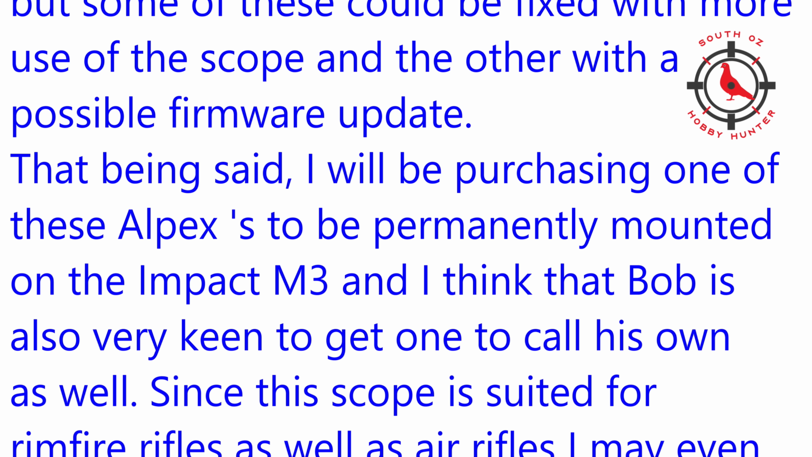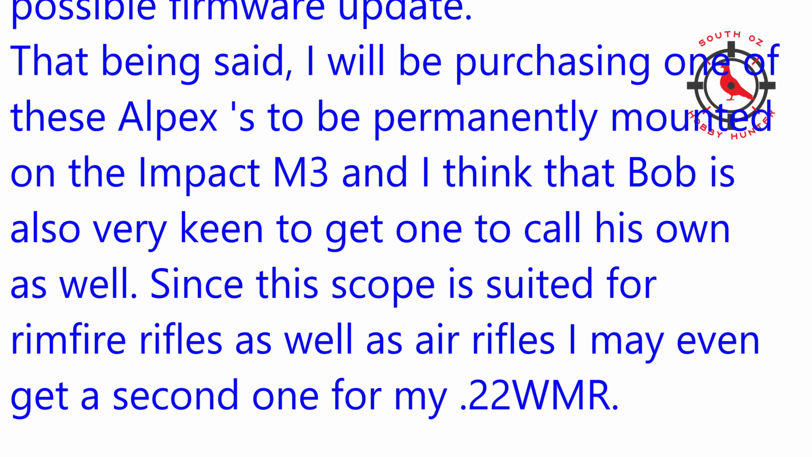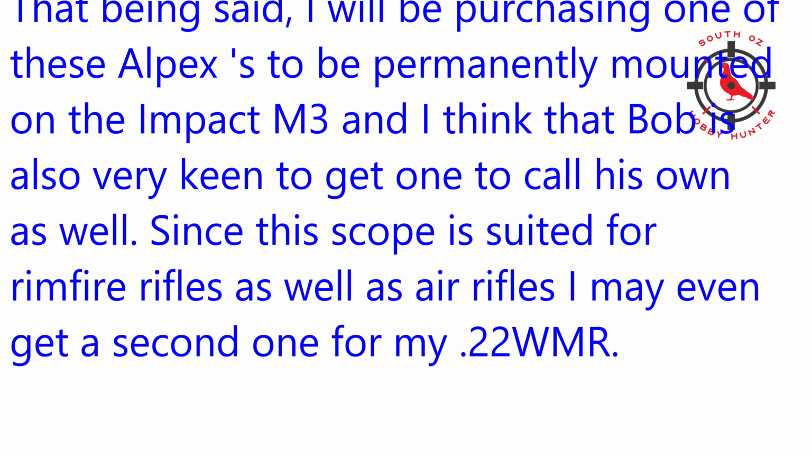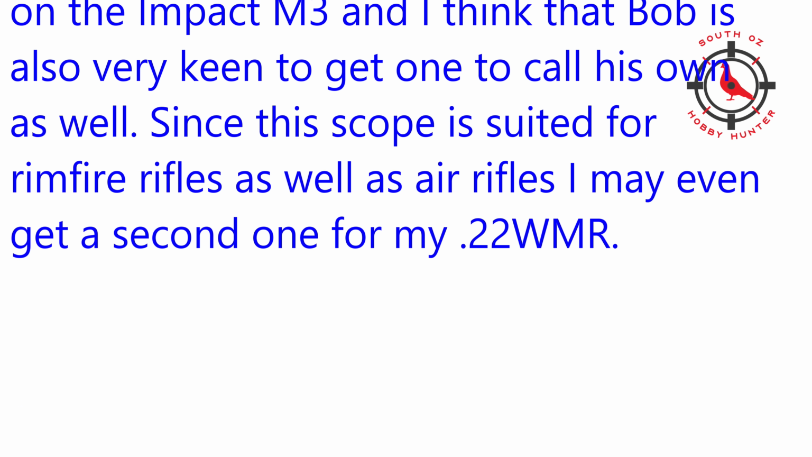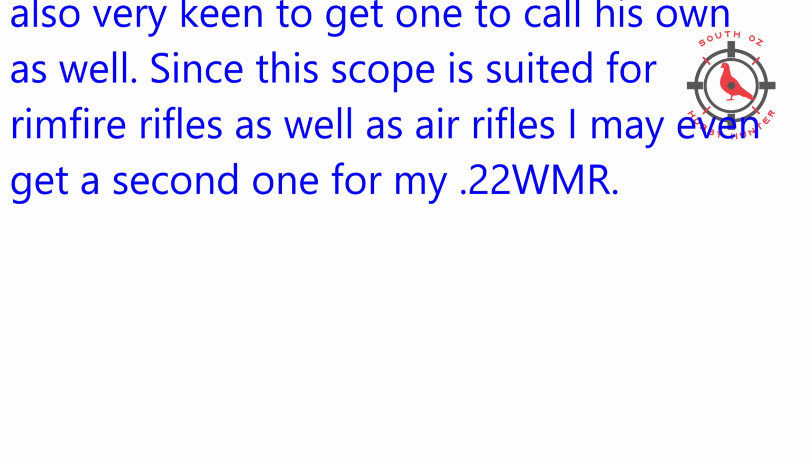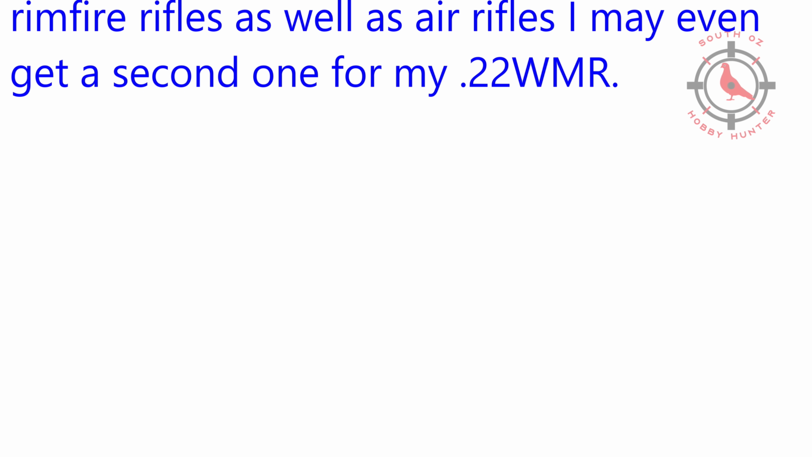That being said, I will be purchasing one of these Alpexes to be permanently mounted on the Impact M3, and I think Bob is also very keen to get one to call his own as well. Since this scope is suited for rimfire rifles as well as air rifles, I may even get a second one for my 22 Win Mag.